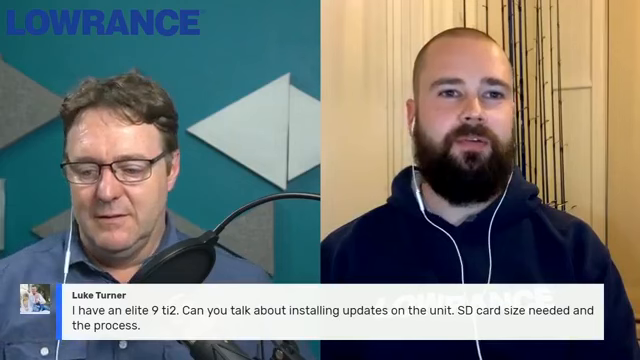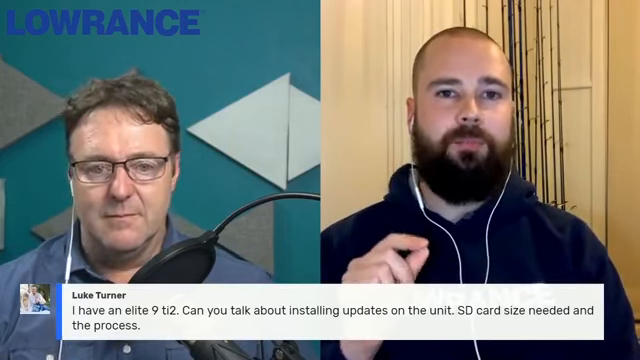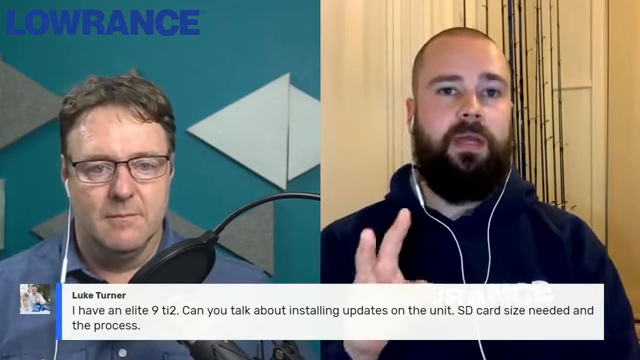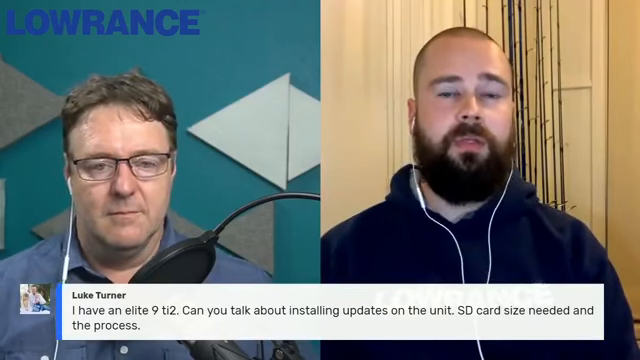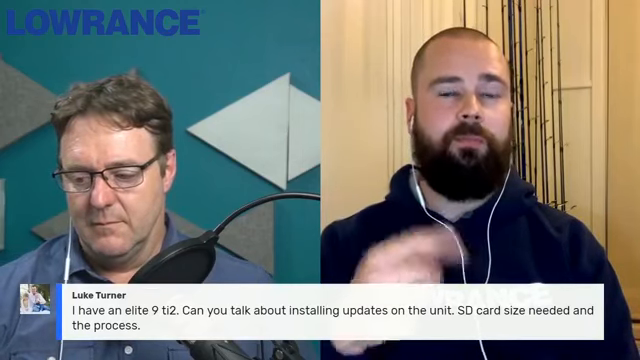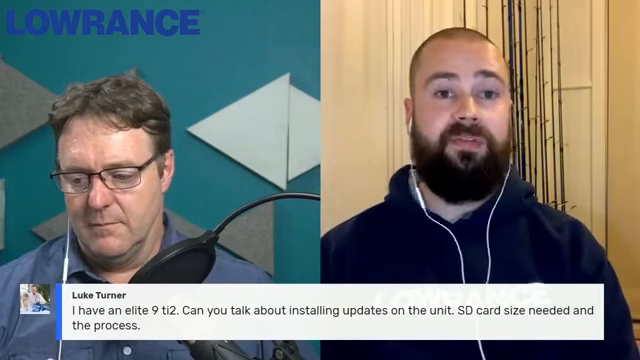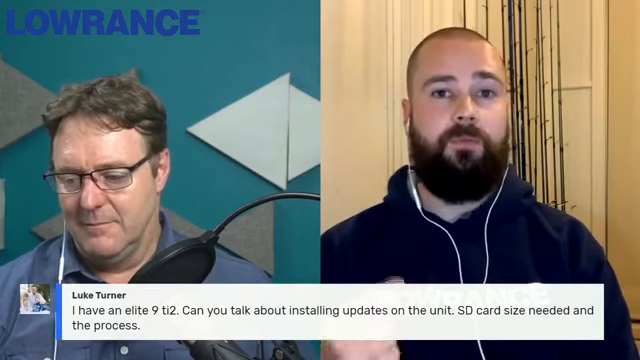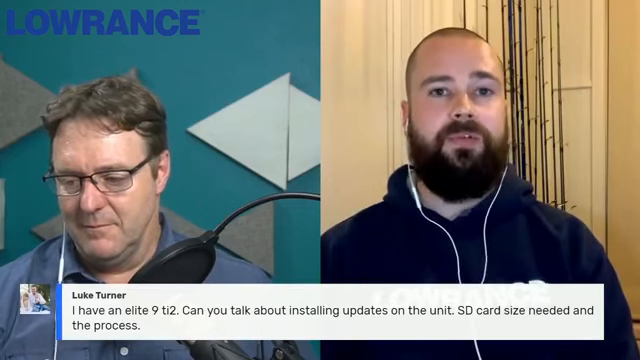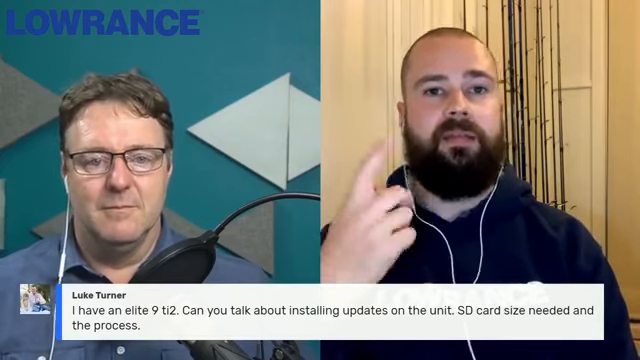Yeah, so I'll quickly touch on it. As Nikki and some of the other guys said, please don't get a micro SD card bigger than 32 gig. If you can get your hands on a 16 or a 32, those two will be perfect. There's 2 ways that you can update your Elite Ti2, Luke. You can connect it to Wi-Fi or hotspot off your mobile phone. So you can connect your mobile phone through the Wi-Fi to the unit, and then it'll pick up if there's any updates through the system. So you don't even need a memory card for that. You can connect it to your home Wi-Fi if your garage or shed or kayak's just near the house.